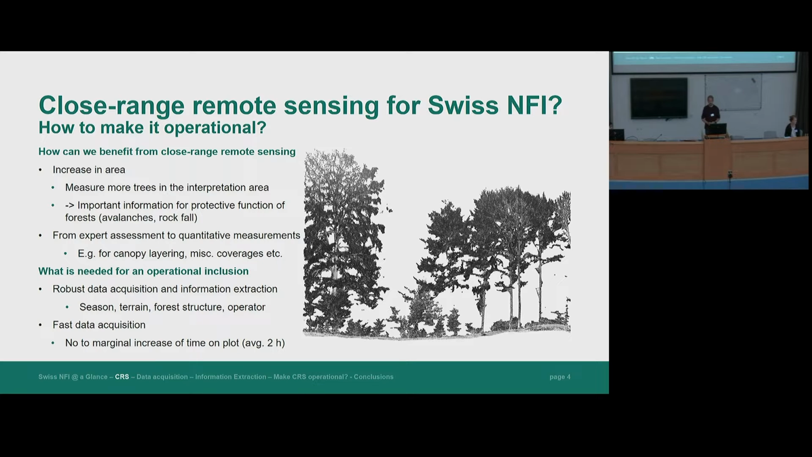But what is needed to make these close-range remote sensing techniques operational is, first of all, a robust data acquisition. It needs to be robust and independent of seasons. The field season in the Swiss NFI goes from March to October, so within that time frame, the data acquisition should be possible. Also, it should be possible on any terrain and any forest structure that we encounter, and it should be independent of the operator. We should be able to give the instrument to any operator, and the acquired data should not differ between the operators using the instrument.